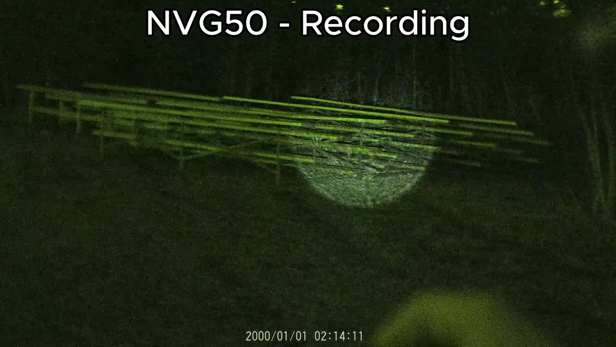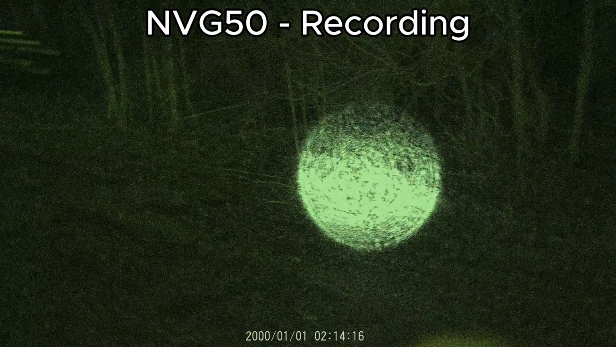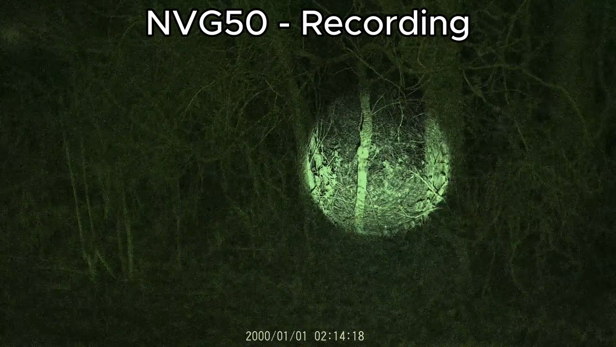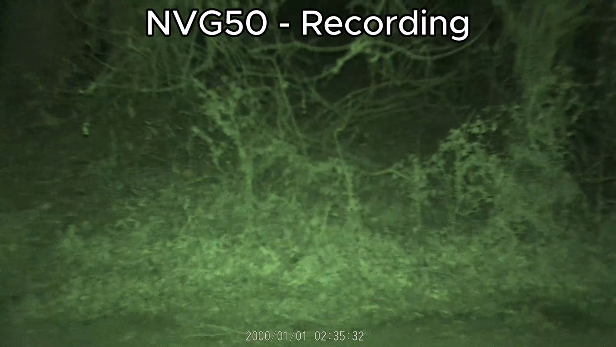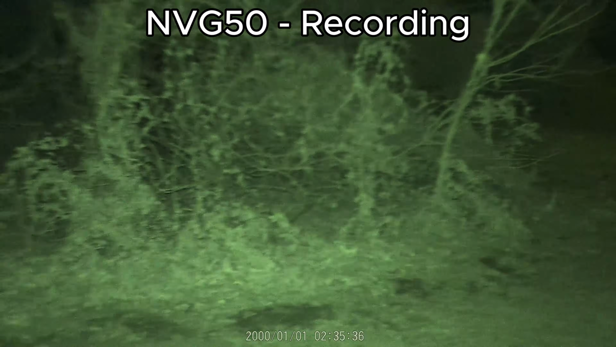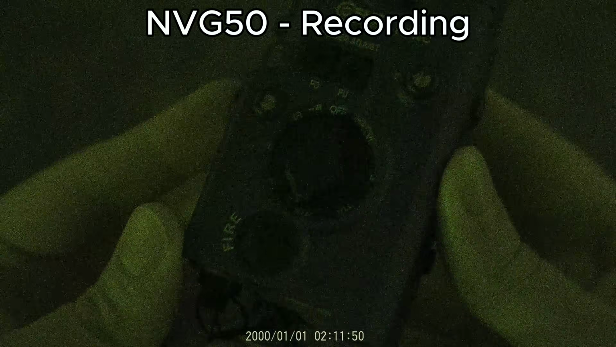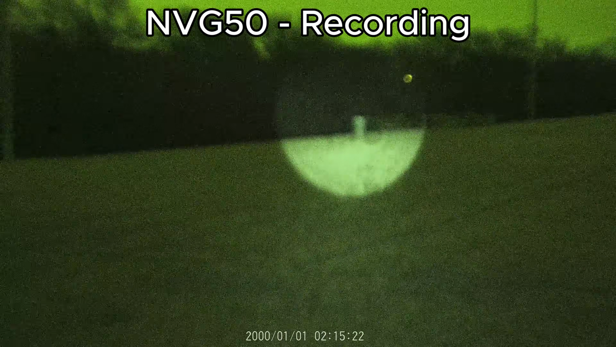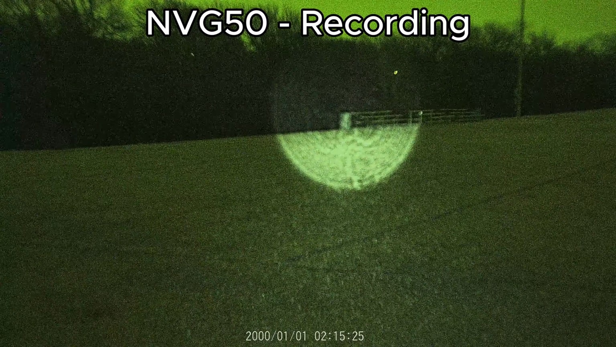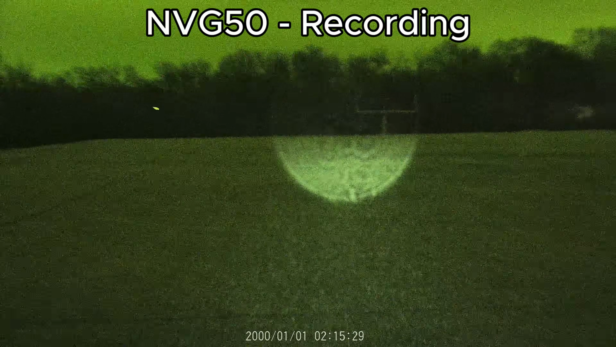Light sensitivity is an issue for digital night vision. Luckily, as long as you have supplemental infrared or IR light, you can still see. The onboard IR light on the NVG50 is pretty decent for close range tasks, but it's a good idea to have some type of flashlight or aiming module with you. Here, I'm using the SMS laser HFXE, and I'm able to see everything with no issues. The only downside is that having IR light can show your location in a tactical situation, which may or may not matter to you.